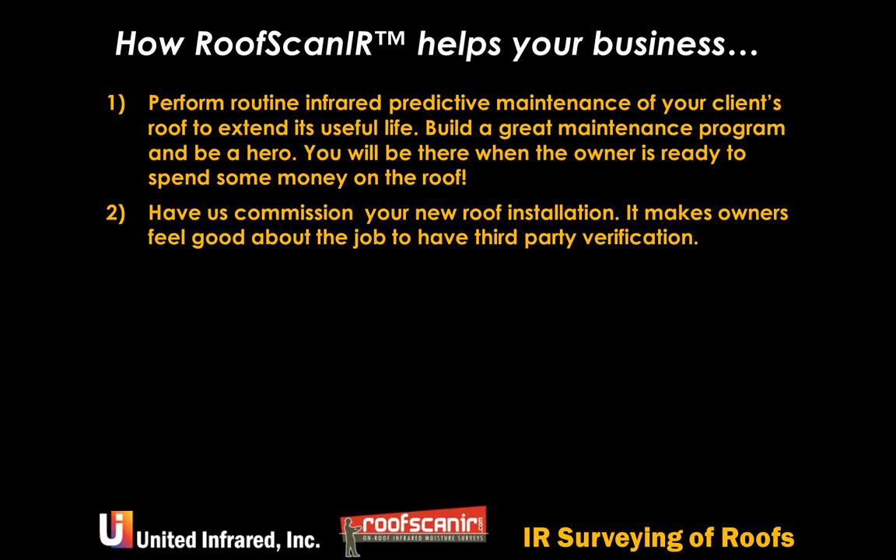Believe it or not, owners do not get upset with the roofer when they see one or two little problems. It actually makes them feel good about the job, because they know that we're a third party, we saw something, and we reported it, and it was one little spot or two, sometimes tiny spots, or it's in great shape.